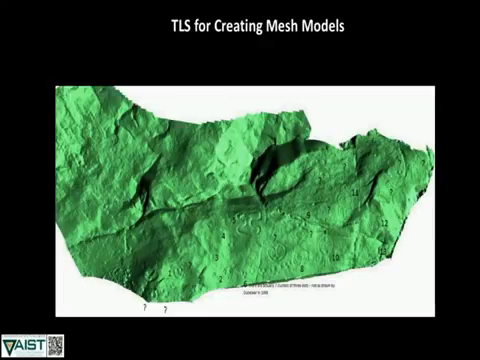This is taking the scan data and actually creating a polygonal mesh product out of it. So we were also interested in things like rapid prototyping, 3D printing, but also in creating interpretive videos and other kinds of content so that people could actually see and appreciate what's carved on here.